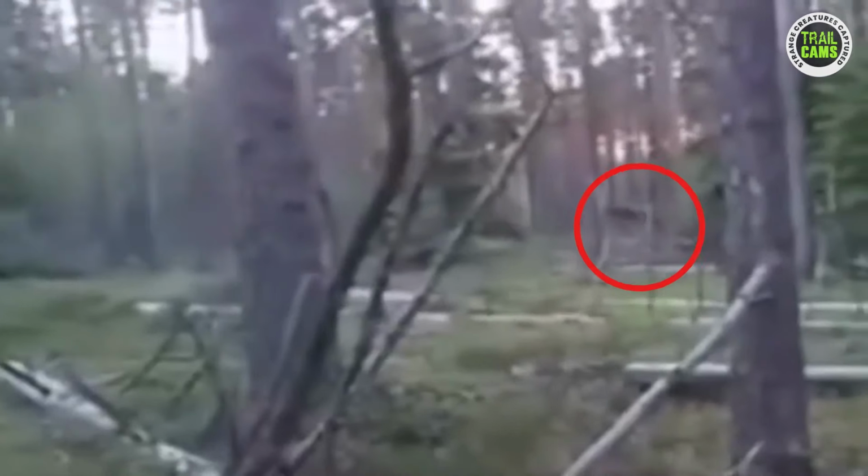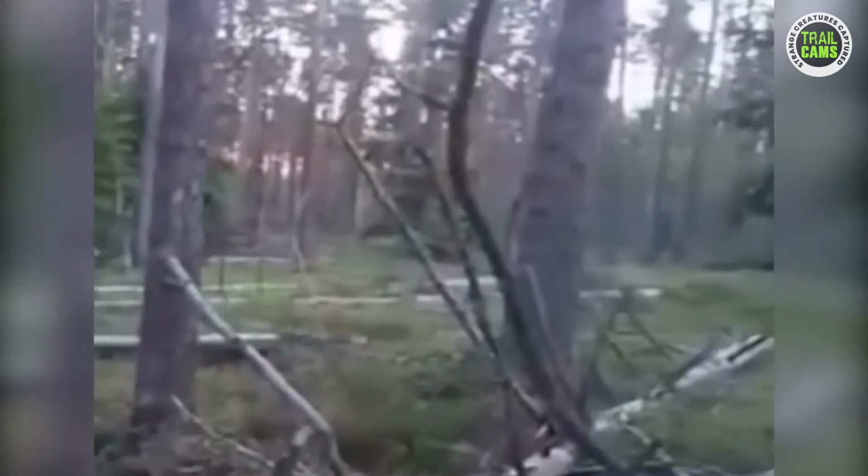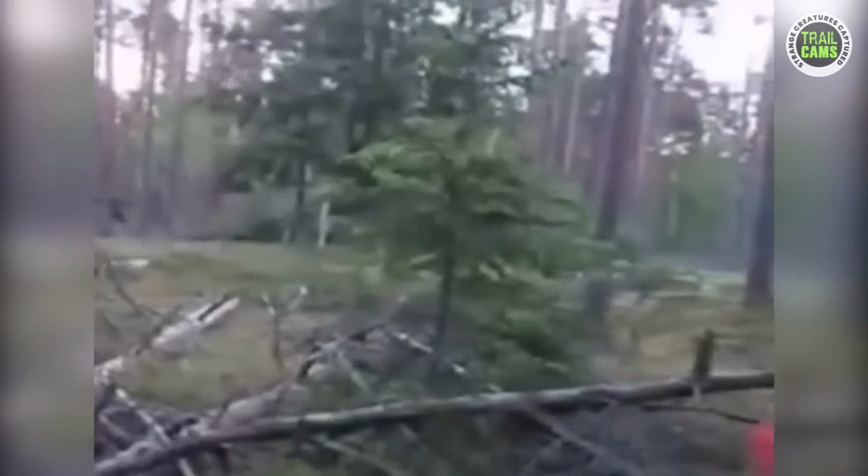With a peculiar bounding and leaping gait, it proceeds to slice through the forest, seemingly in pursuit of an unseen quarry. Just before its disappearance, the cameraman manages to capture a distinct glimpse of the creature. These cryptic beasts are reputed to reach speeds of up to 37 miles per hour and bear a resemblance to a hybrid of an ape and a Neanderthal.